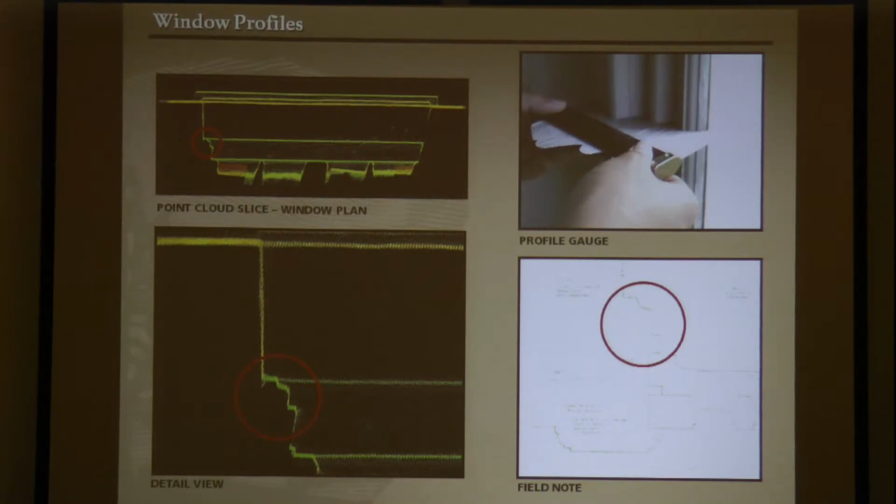So there are two issues here, and they are clarity and efficiency. In plan, you can see that the scan lacks the clarity needed for extraction. This is for a variety of factors, including the small shapes involved, such as beads, muntins, and stops, as well as a significant buildup of paint. Noise, edge effects, and shadows in the point cloud also complicate analysis.